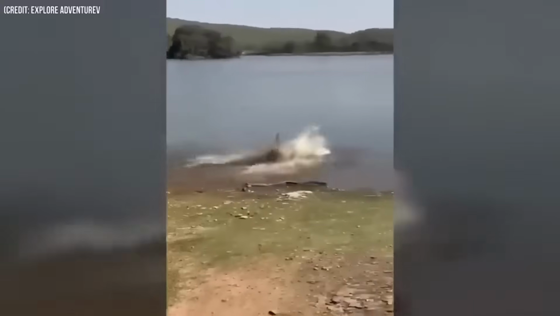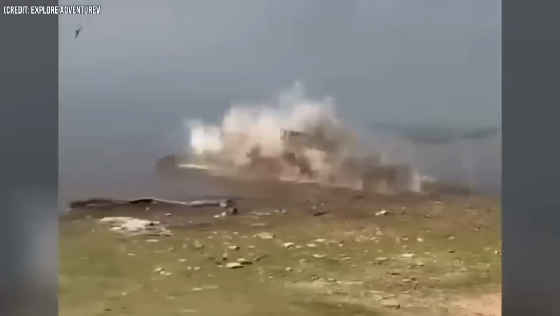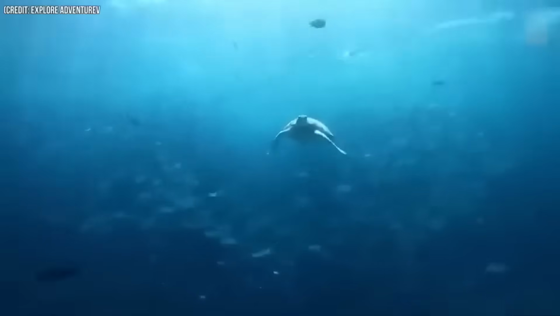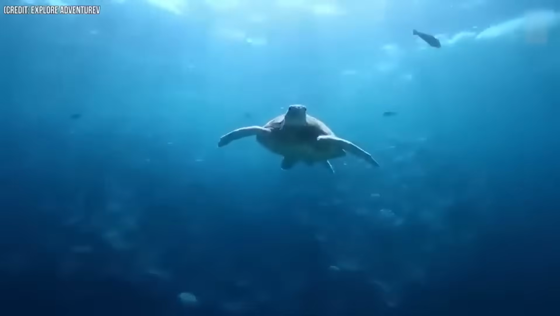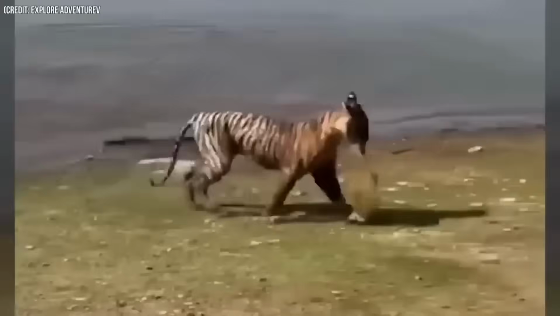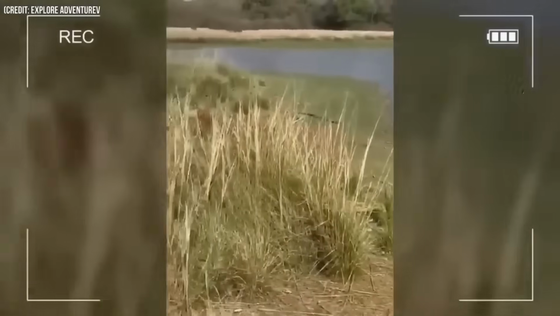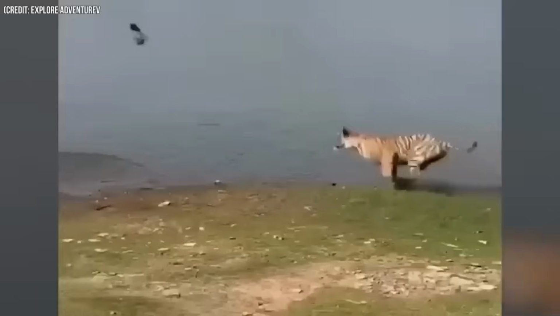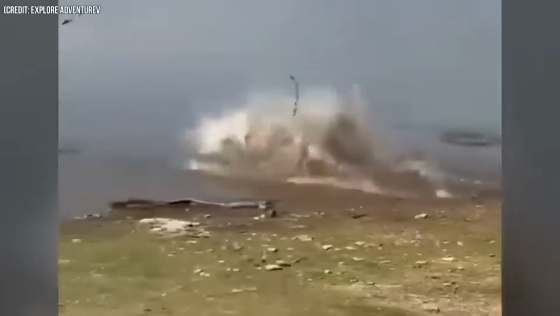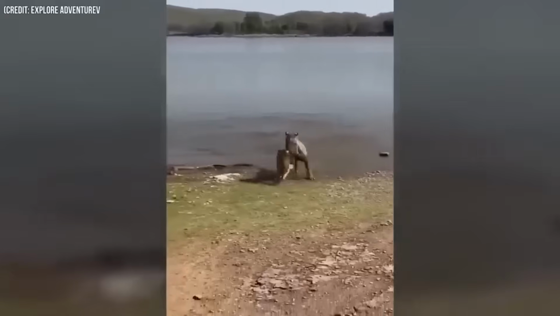Number 21. Tigers are carnivores that take advantage of any food opportunity. They'll eat almost anything they can catch, including turtles. Now, turtles aren't their top choice because of their tough shells. Tigers usually prefer larger prey like deer, boar, and sometimes even smaller elephants. But this particular tiger must be really hungry. And let me tell you, this guy is super fast. Tigers are actually incredibly swift and agile for their size.